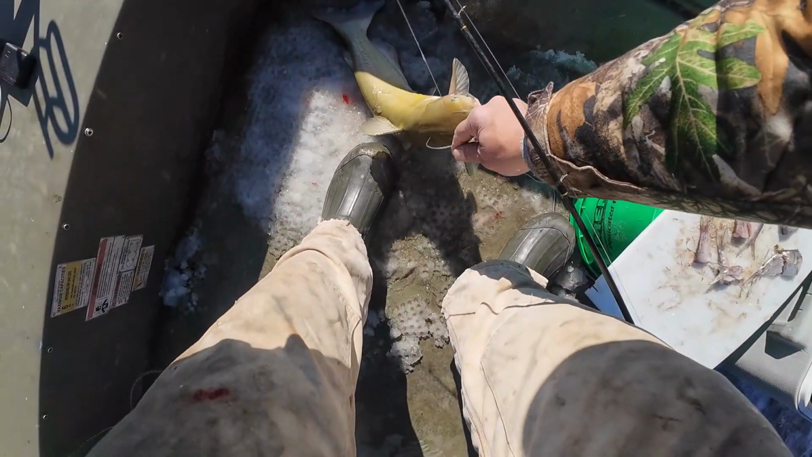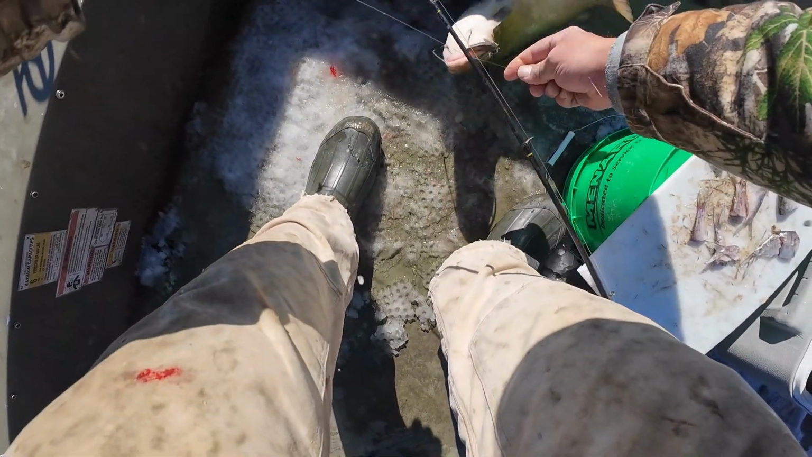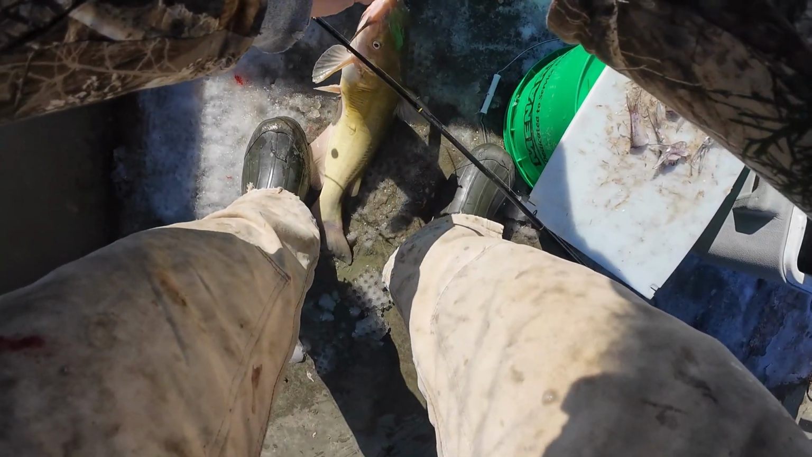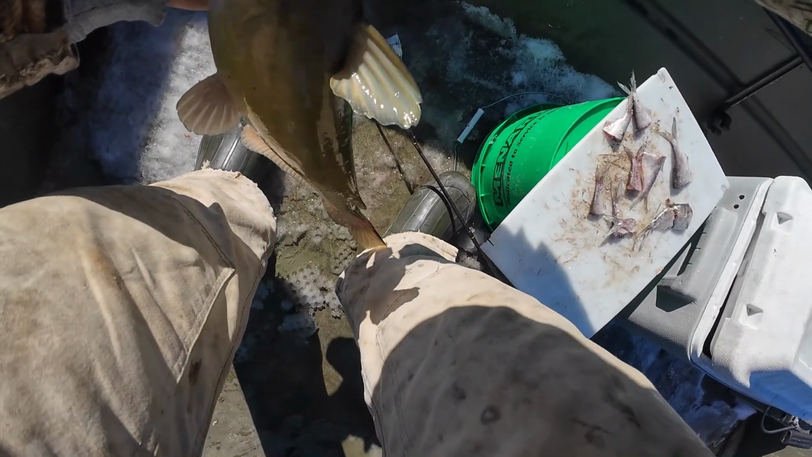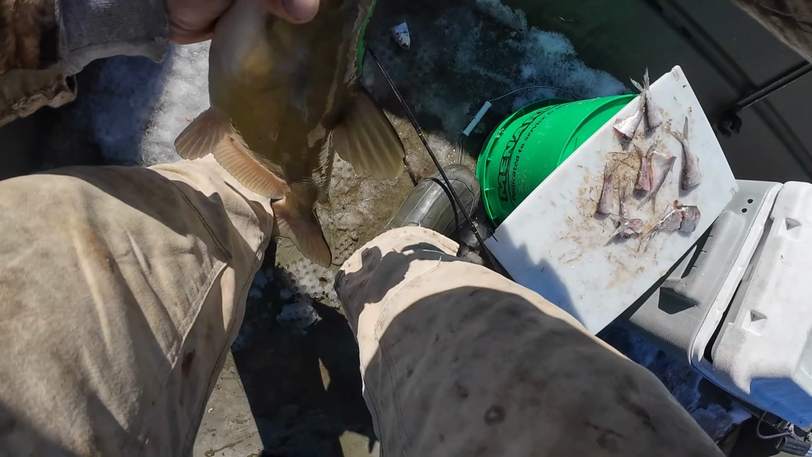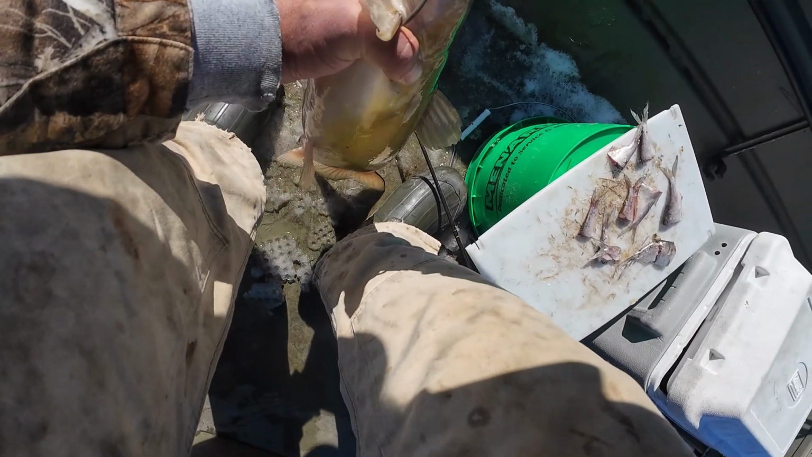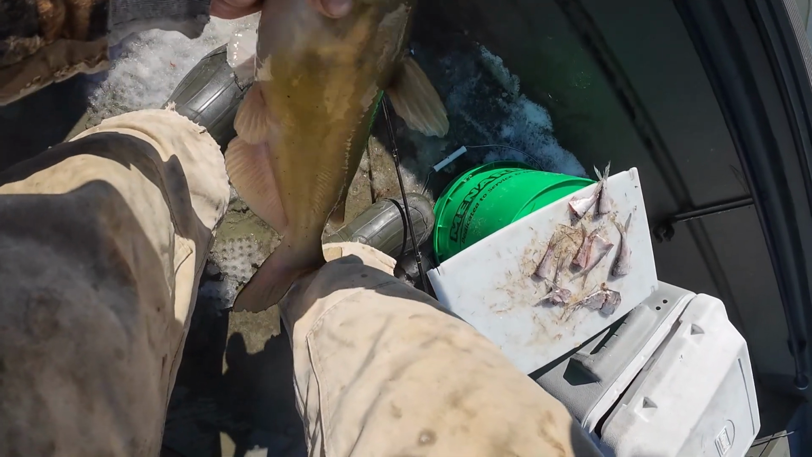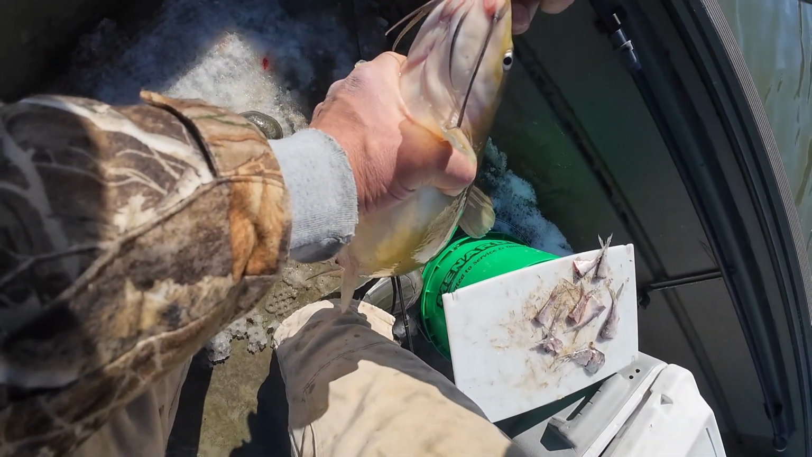That's actually a good fish. Dog, he wasn't getting off.